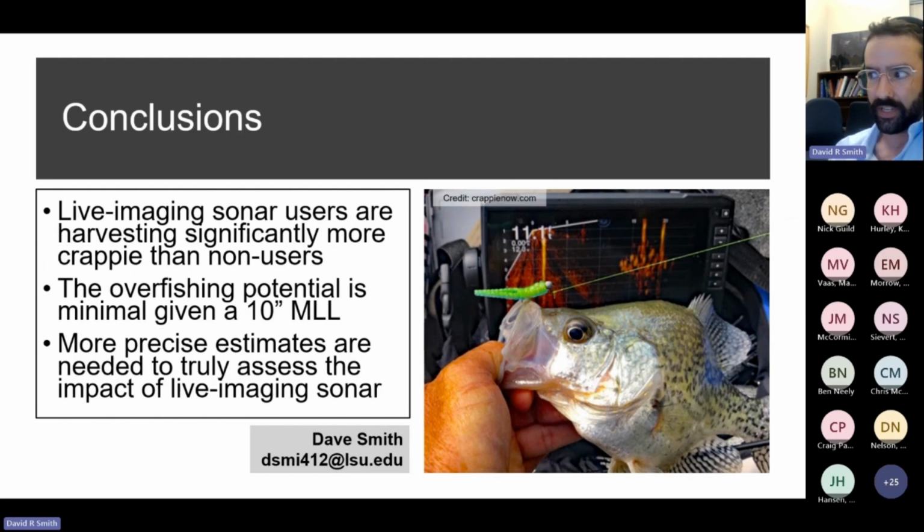Bass anglers are using the technology, and I think some folks at Texas Parks and Wildlife are really interested in looking at some of those responses as well. But with crappie, we saw increased harvest rates that might potentially affect the fishery.